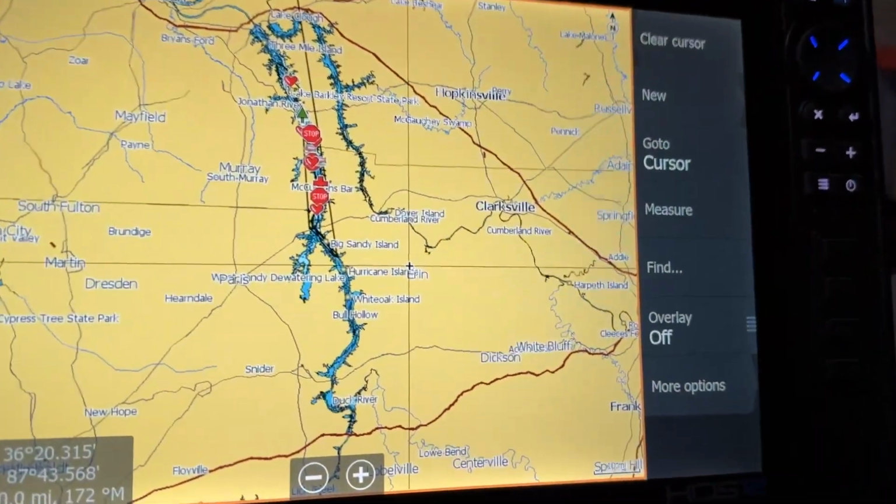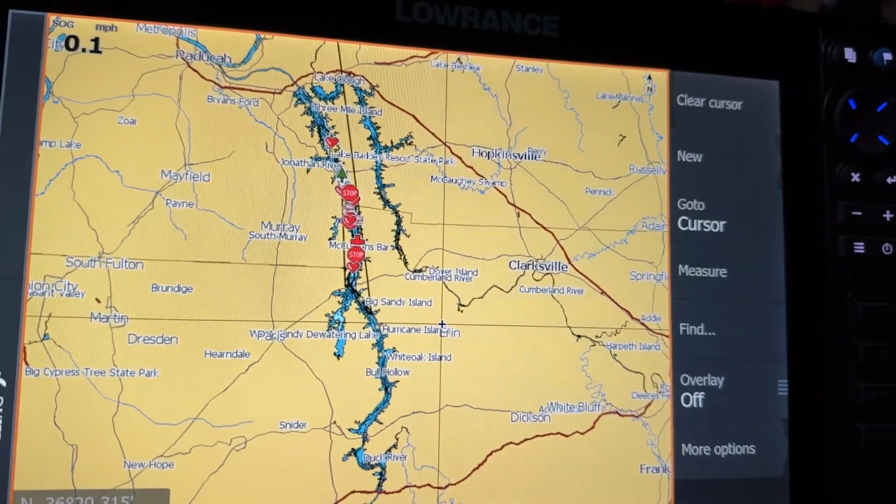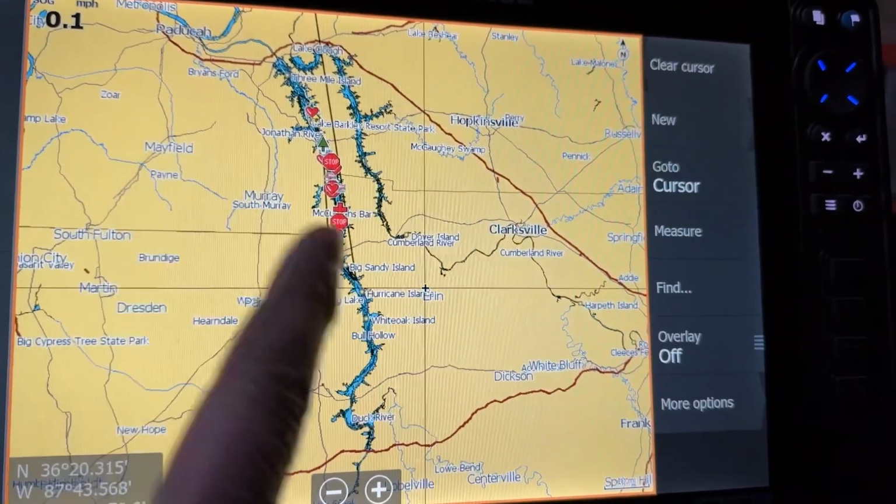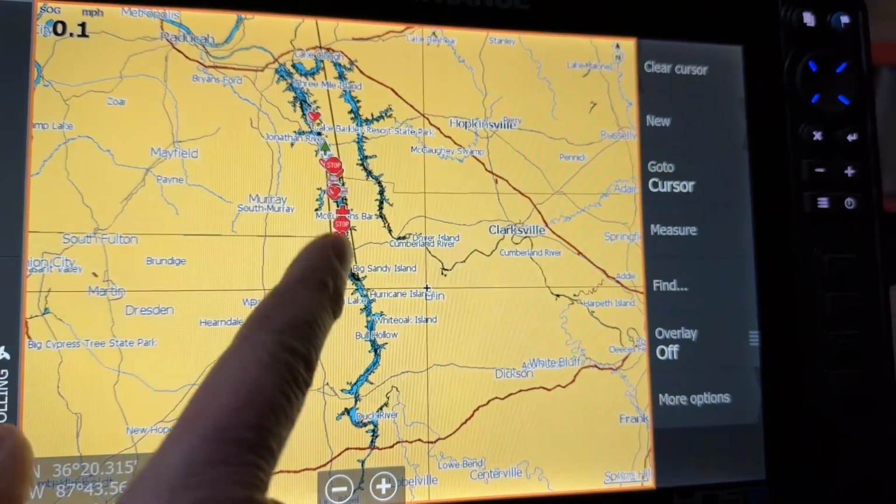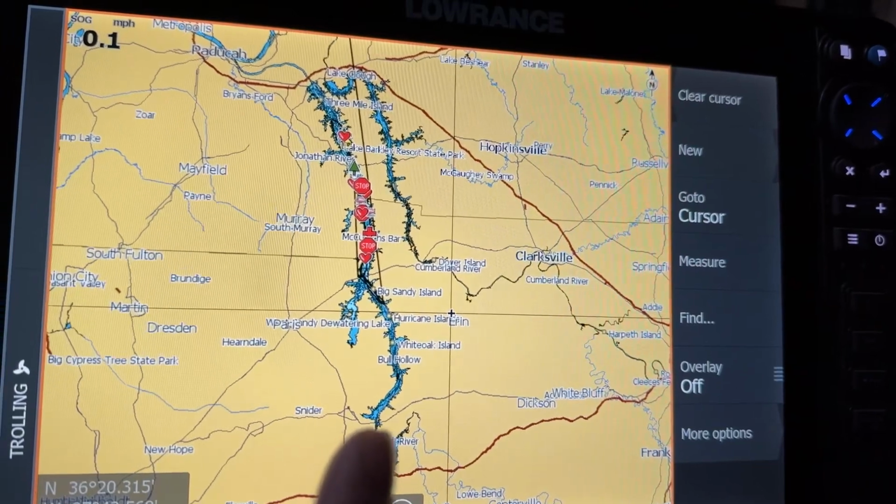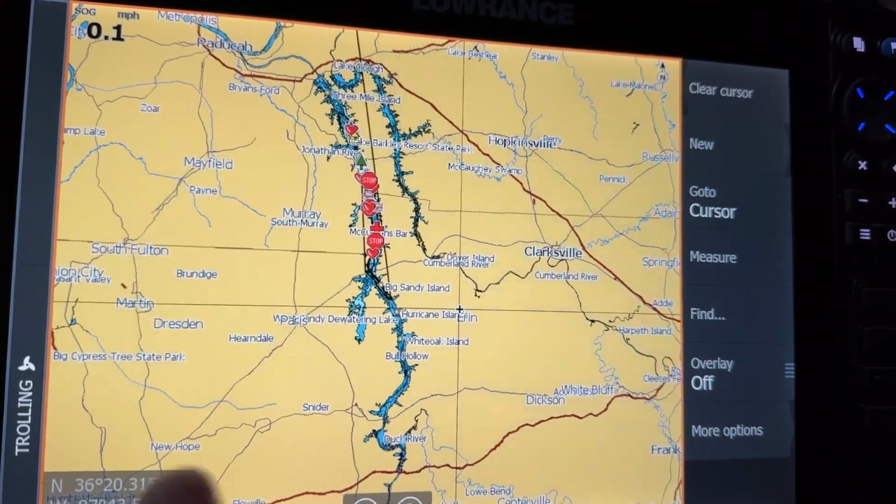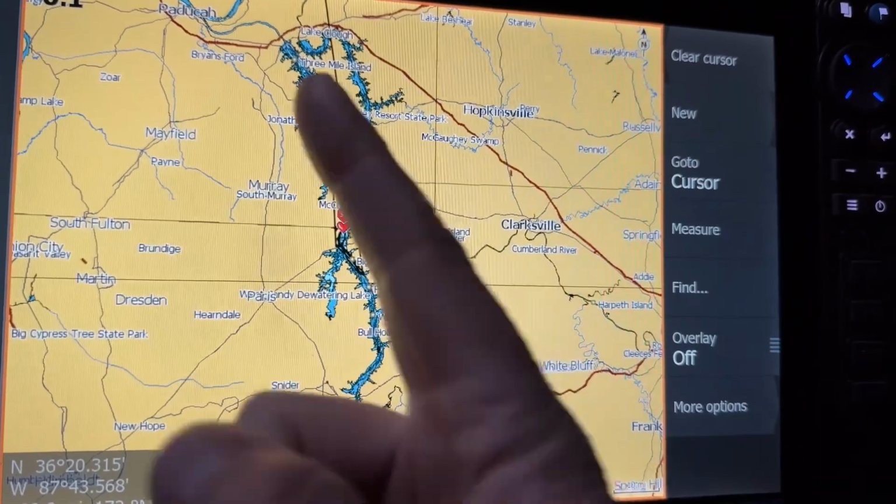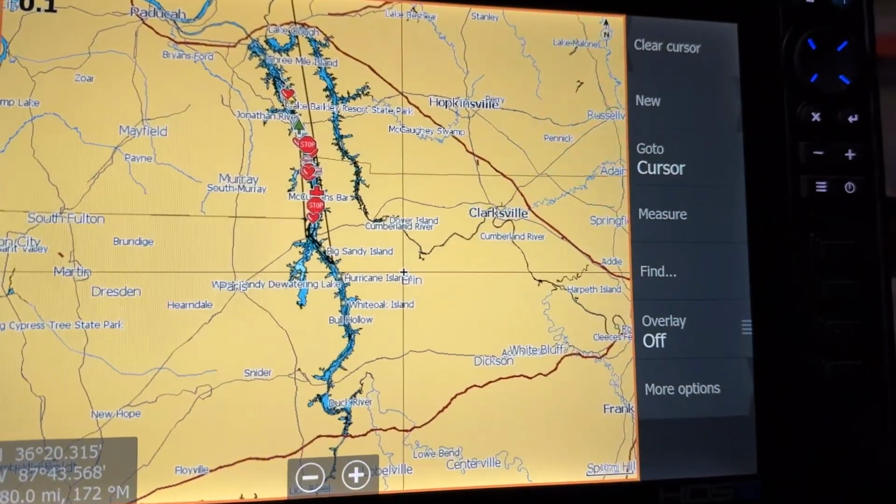The next thing I like to do, if I come to my other graph, is actually save my waypoints and do a little waypoint management. So again, here you can see Kentucky Lake. This is the region of all my waypoints. Now, because I've never fished Kentucky Lake this time of year, I didn't even import my other waypoints onto Kentucky Lake. So these are all new waypoints for Kentucky Lake from the last week.